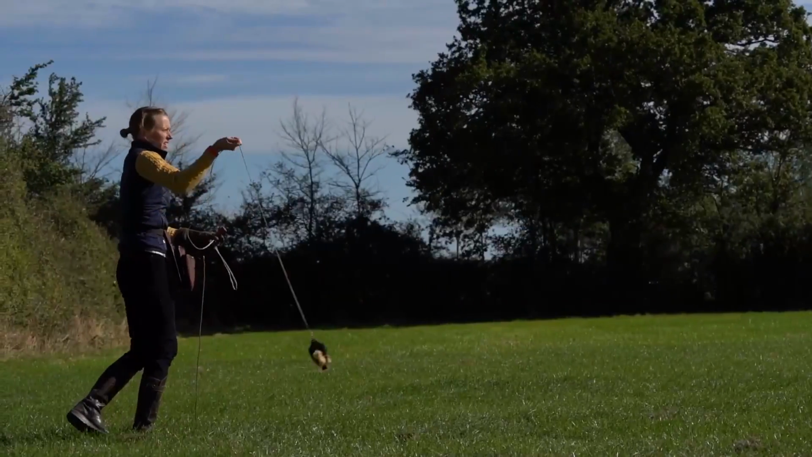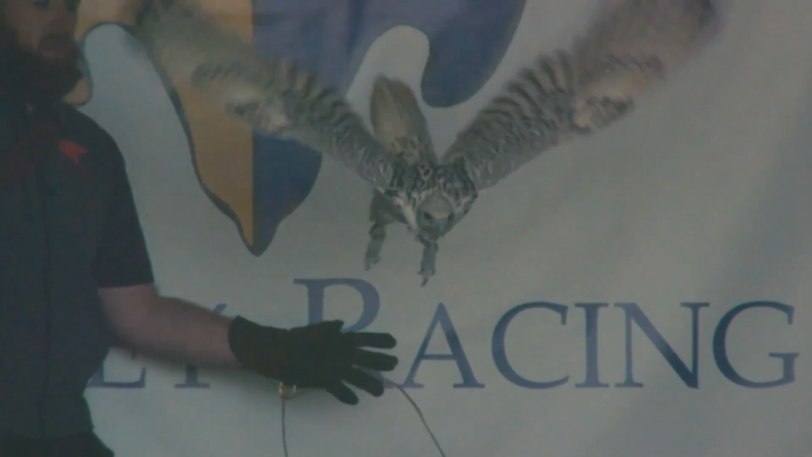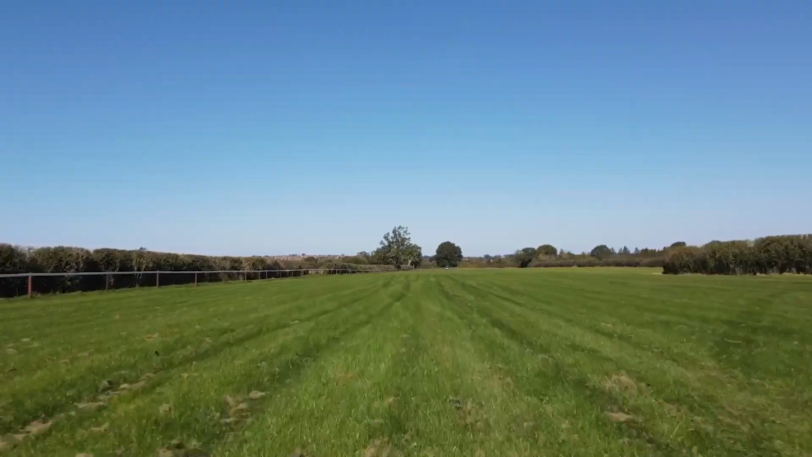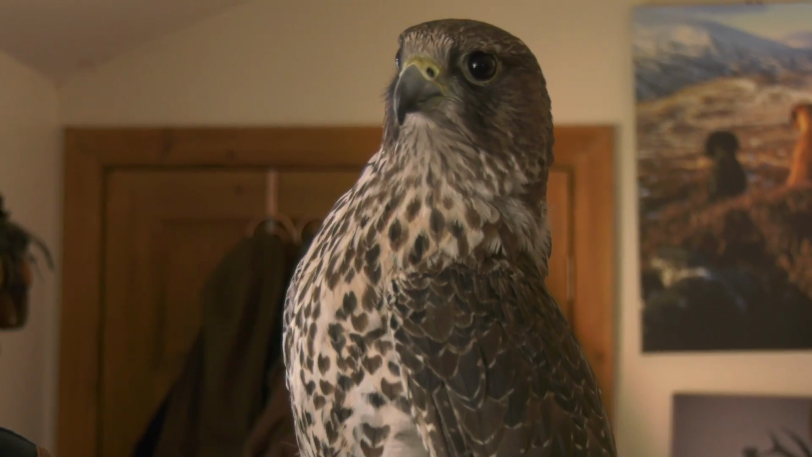I'm getting really excited about it because finally we've got something that you can get everybody involved in. The family can get involved, but if you've got a young person in your family, somebody aspiring to get into falconry, looking to get into field sports, then it's the perfect event for them to go and have a look and be with like-minded people.